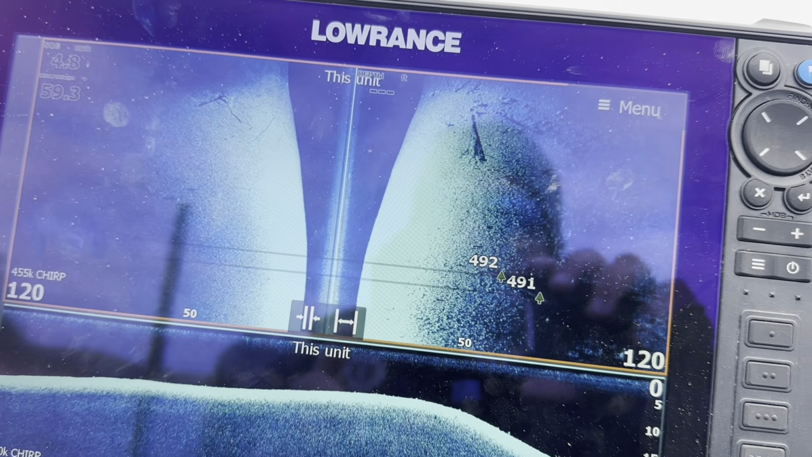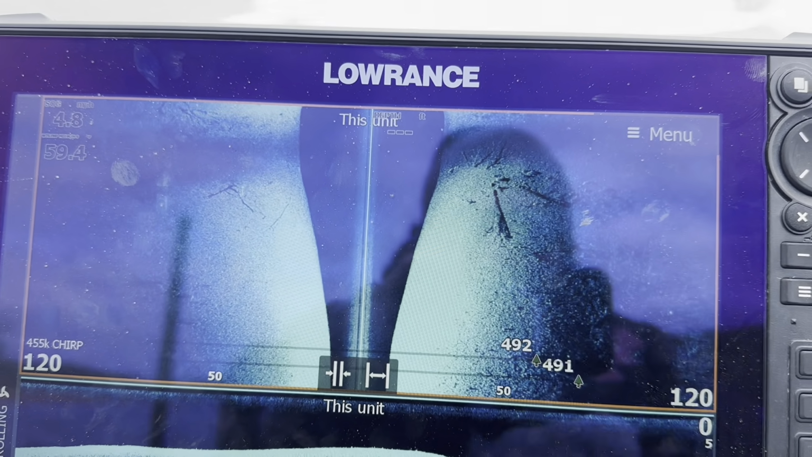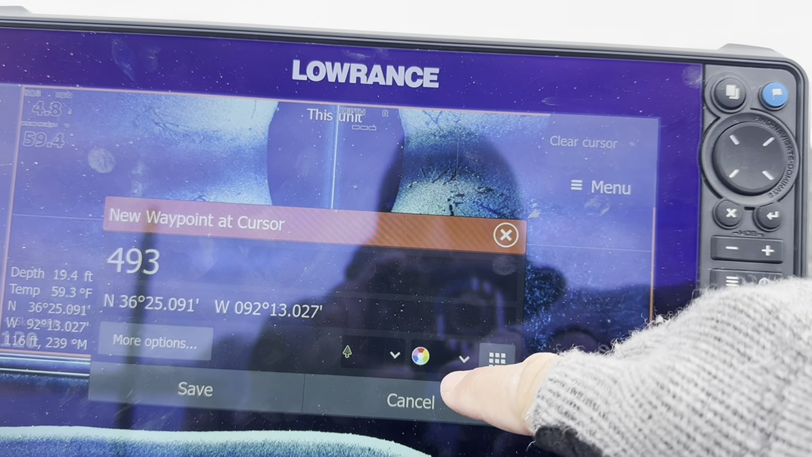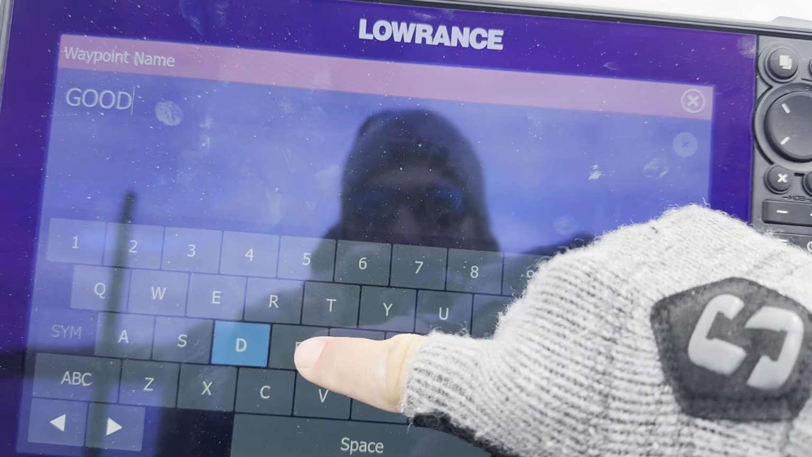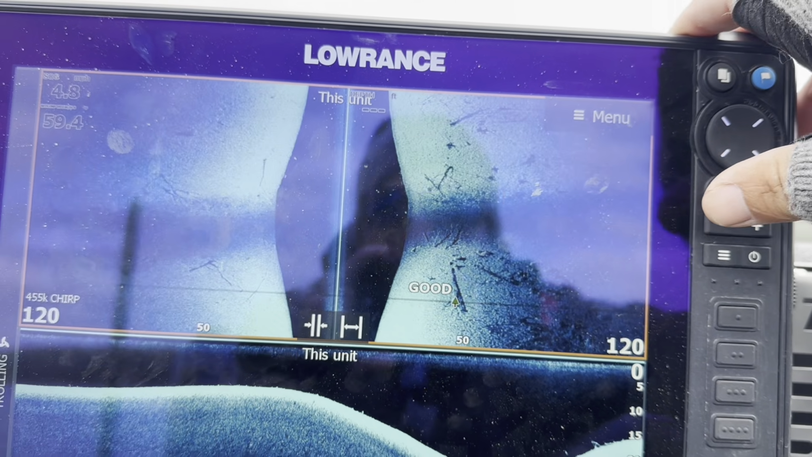There's a bigger laydown there, and this one you can actually see is sitting up off the bottom a little bit, so there's that shadow behind it, so make sure you mark that. I like that. I'm going to write "good" so I know to make sure I check that one out. Otherwise I end up with a bunch of waypoints and I don't know which one to look at.